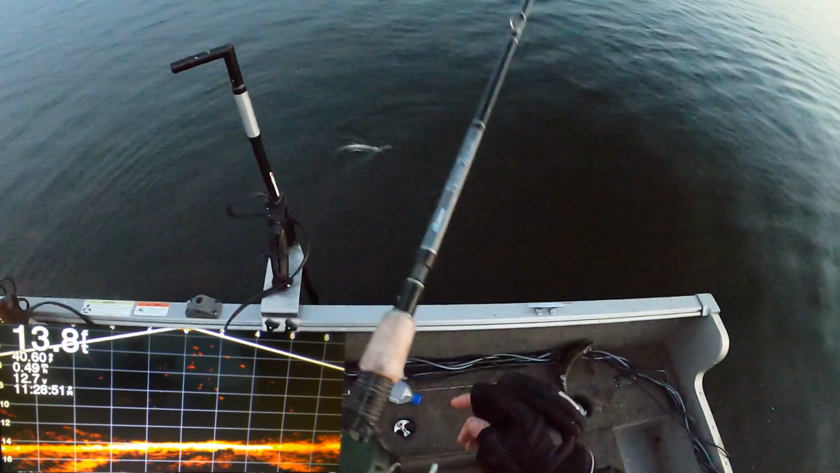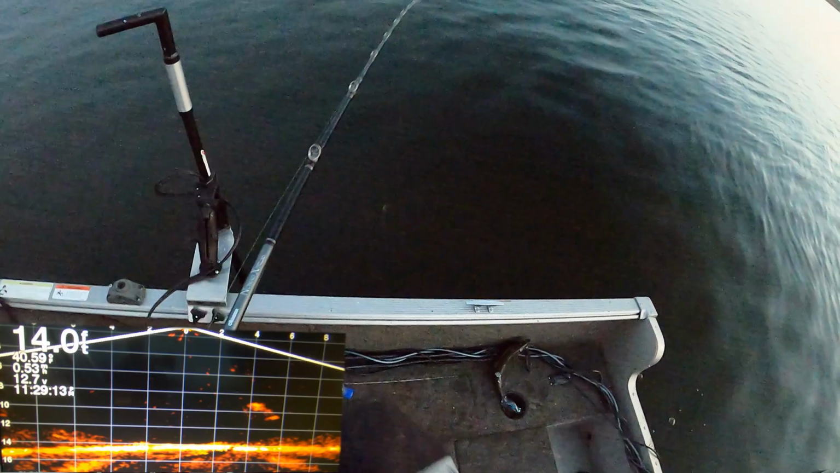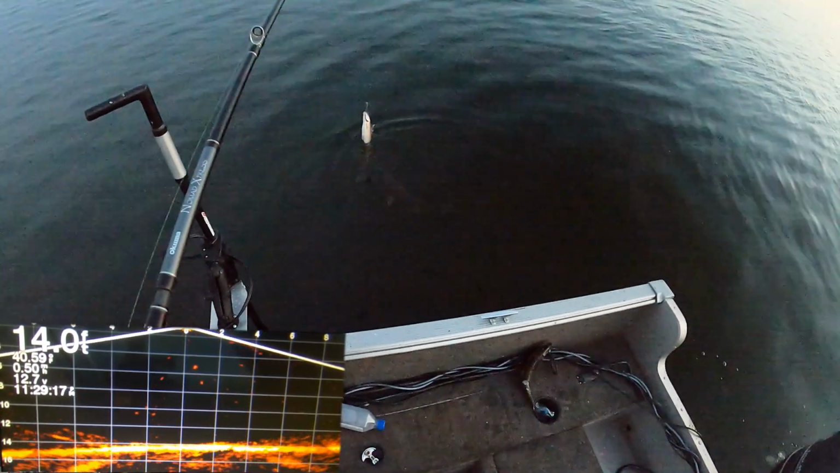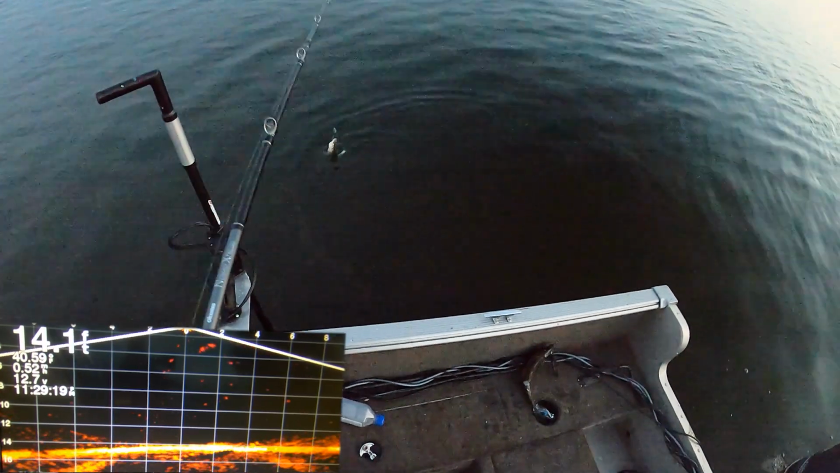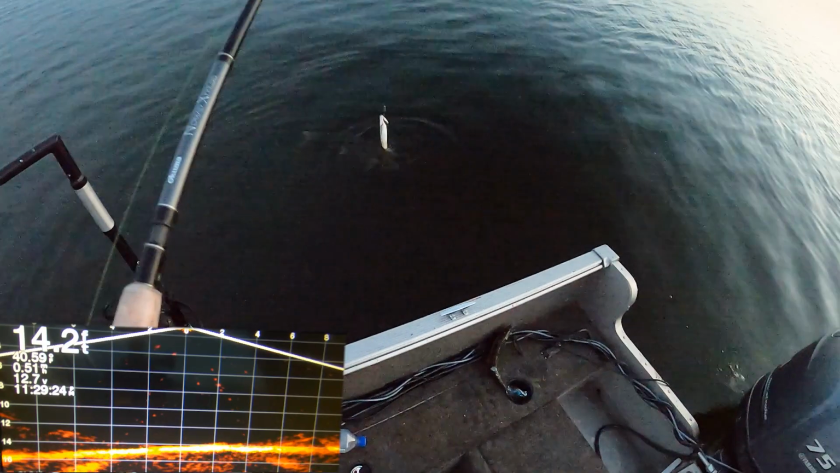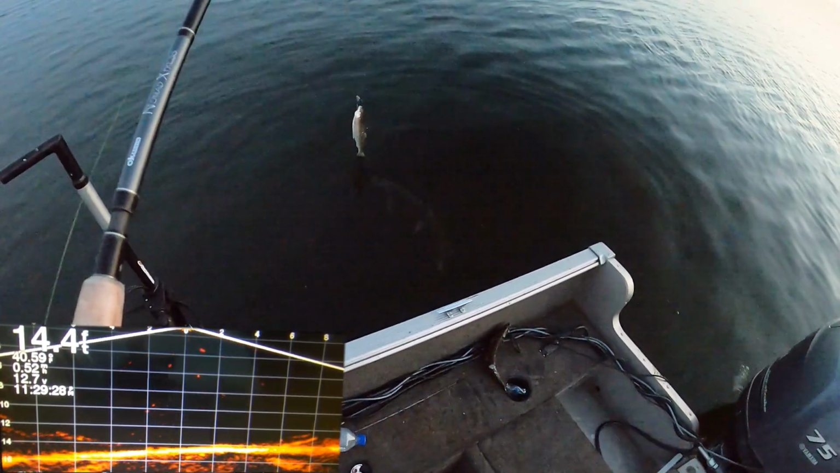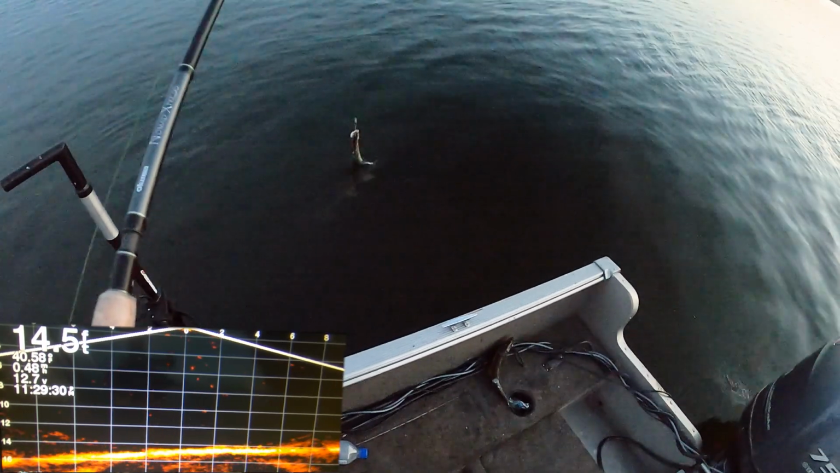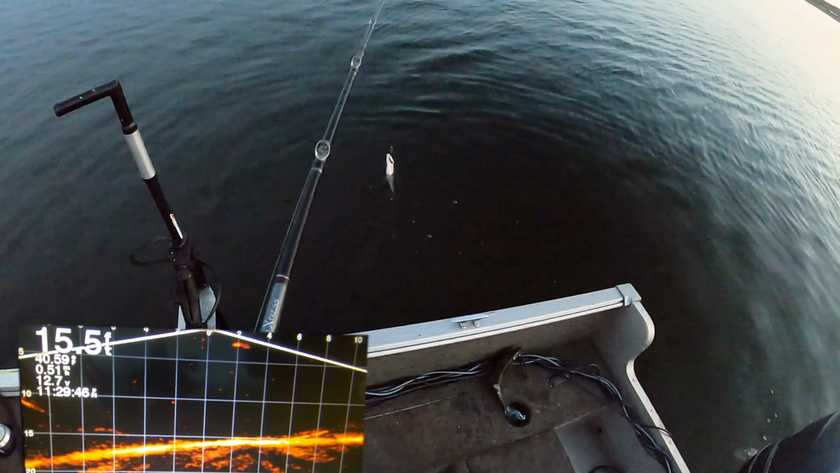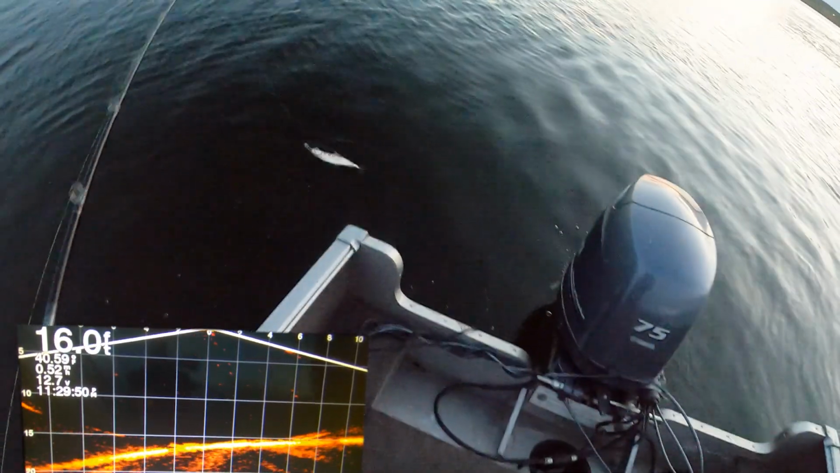Come on, boy. Come on, big boy. Let's get him to jump out. Dance for it. Come on. Oh, he swiped at it. Come on, jump. Jump. Come on, jump out. Is he gonna do it? I don't even want to catch this fish. I feel like he's my friend now.